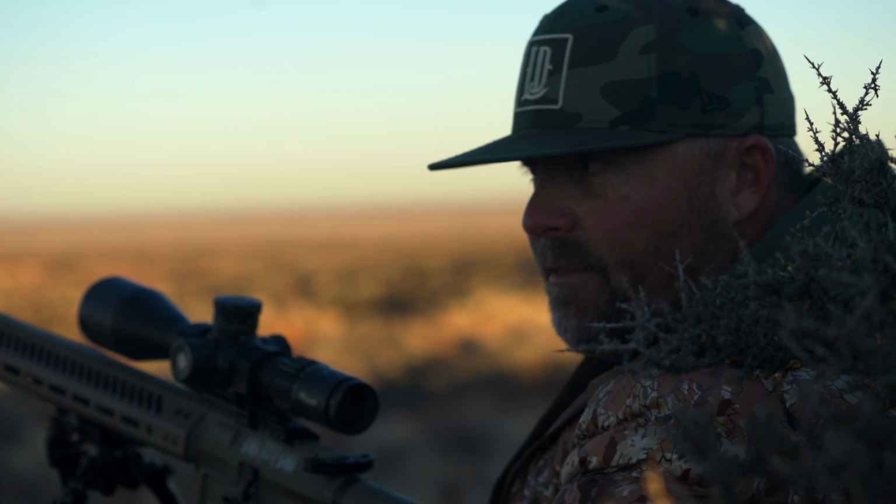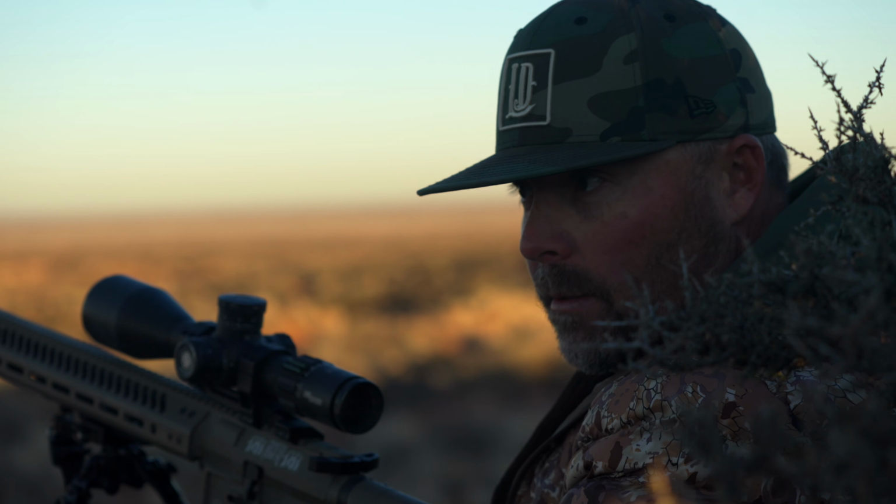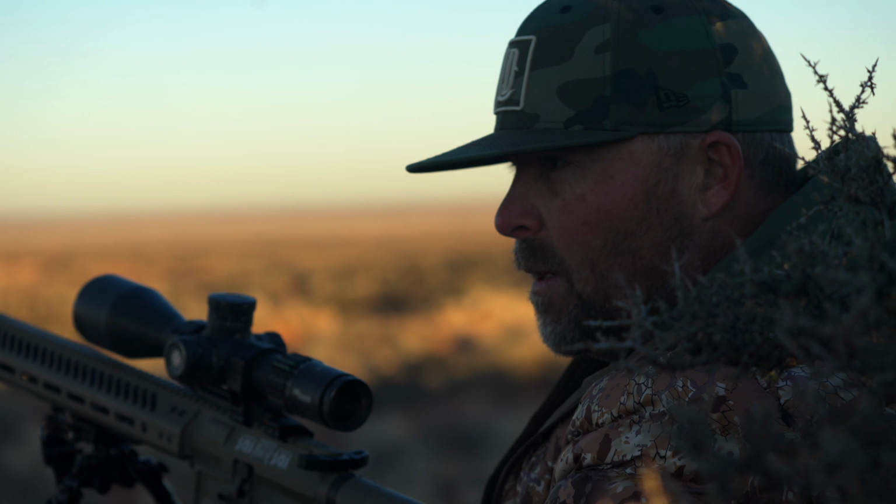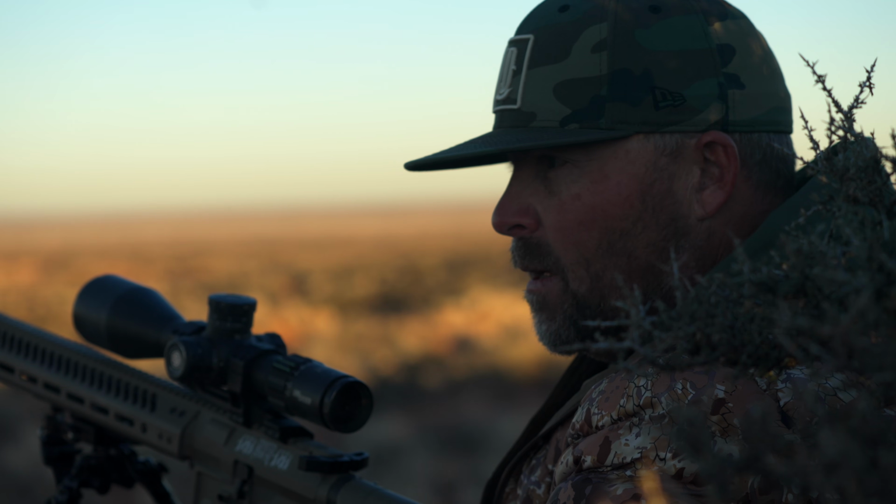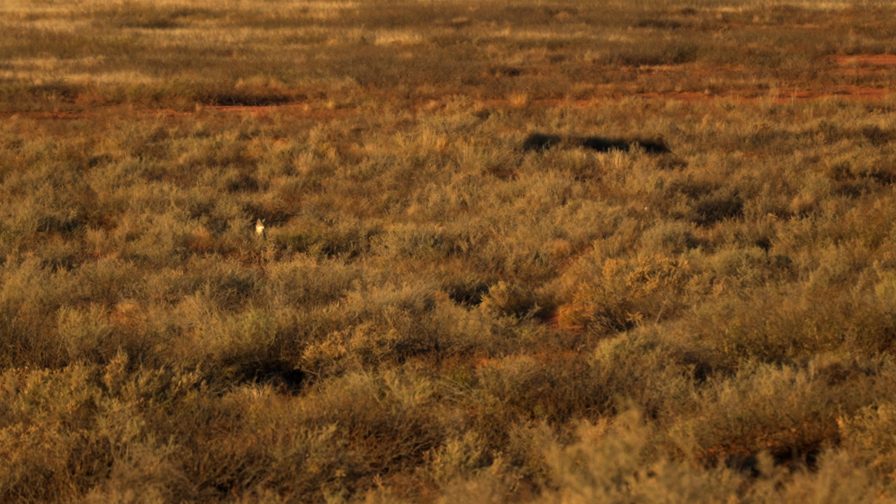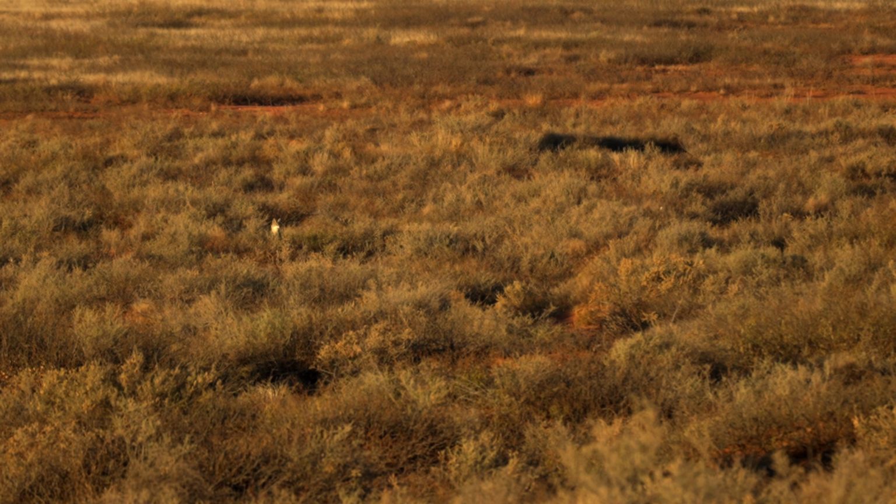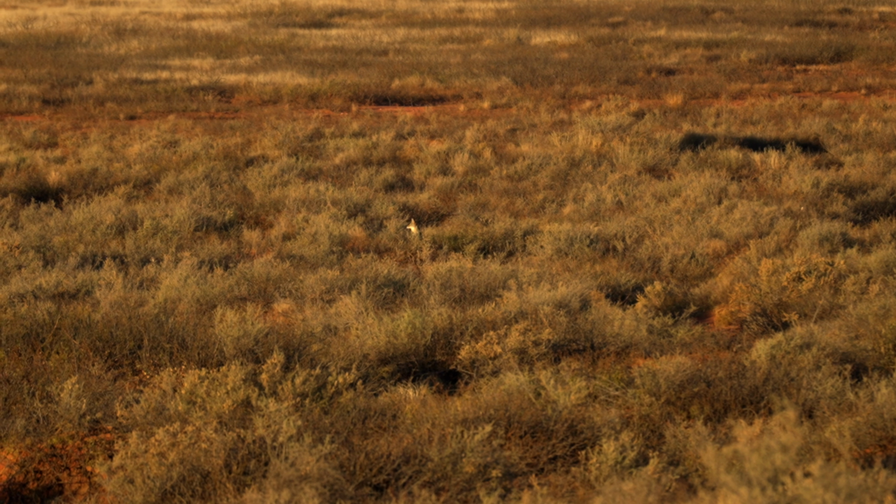About 7.5 minutes. Felipe just shot one. It just came out of this sage. Might be another one. Dustin just popped up here. There's another one coming off to the left here somewhere. You on him? I'm gonna try it. He's 480.